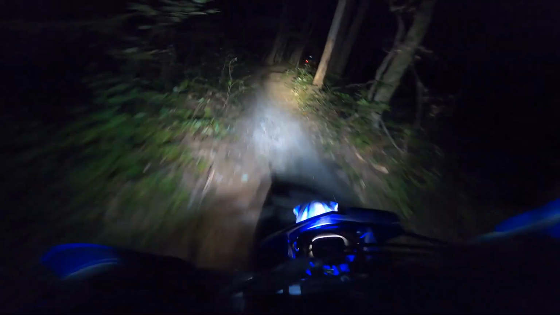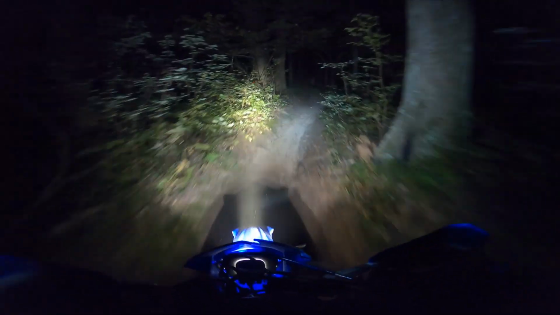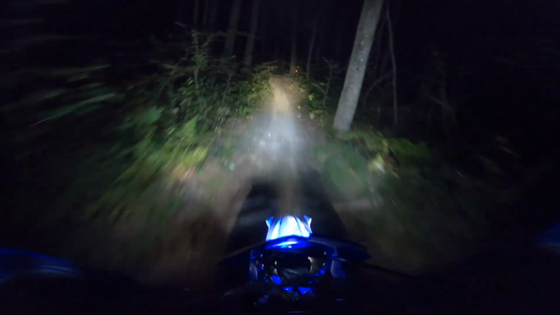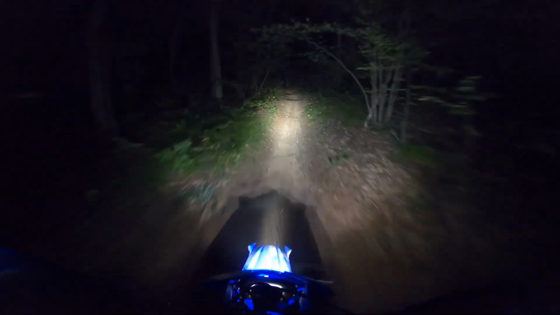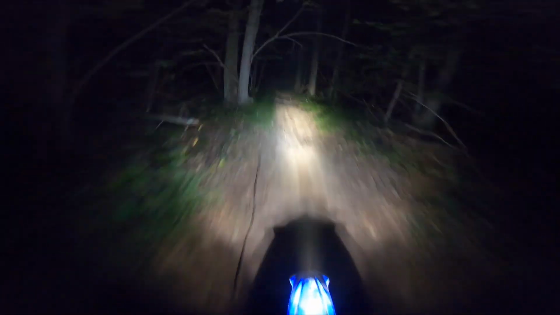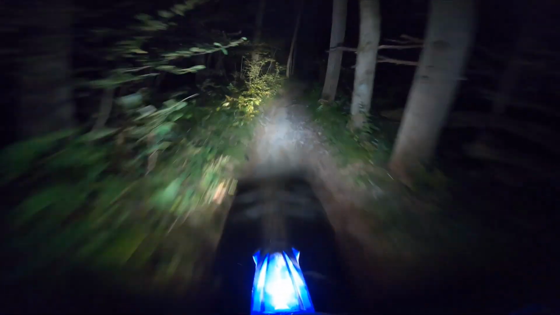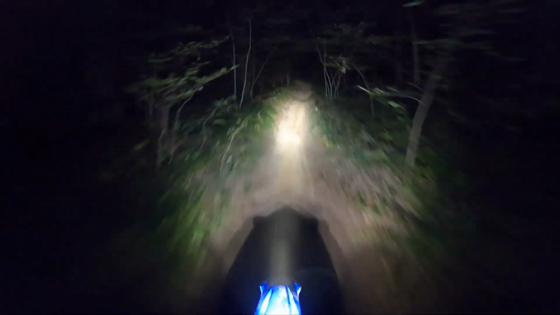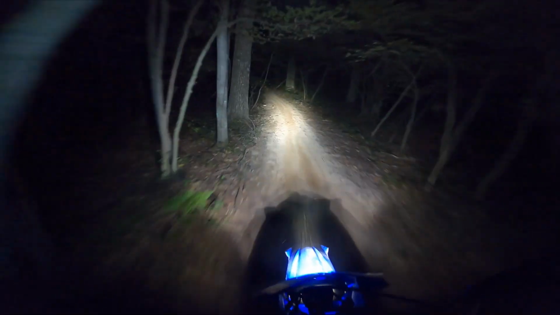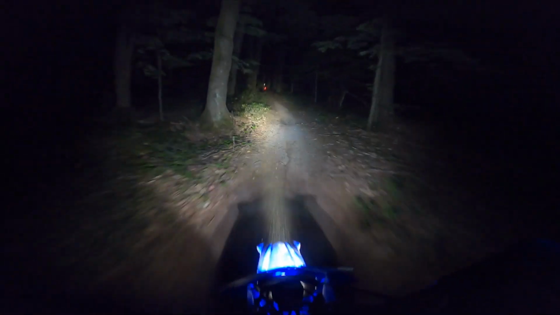And just if anybody's curious, these are all held on to your actual helmet. Well, there's a 3M tape you put down first. I feel like my headlight is down too far, but the helmet light itself is held to the double-sided tape by GoPro mounts. They use the same mounts. I know I'm talking kind of slow, but I'm trying to concentrate.